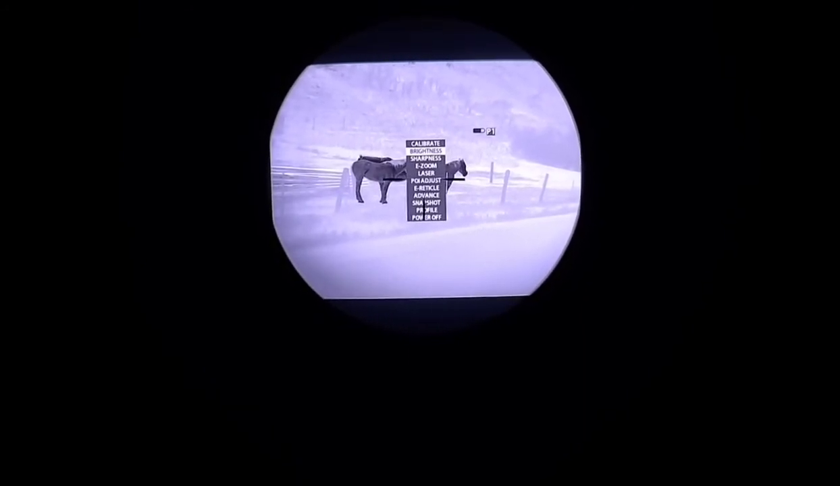We'll decrease that. I typically keep it about setting between 1 and 4, depending upon conditions. Worse thermal conditions. Today was overcast and relatively humid. So 2 seems to work pretty well for this. We'll bring the brightness down to about 5.